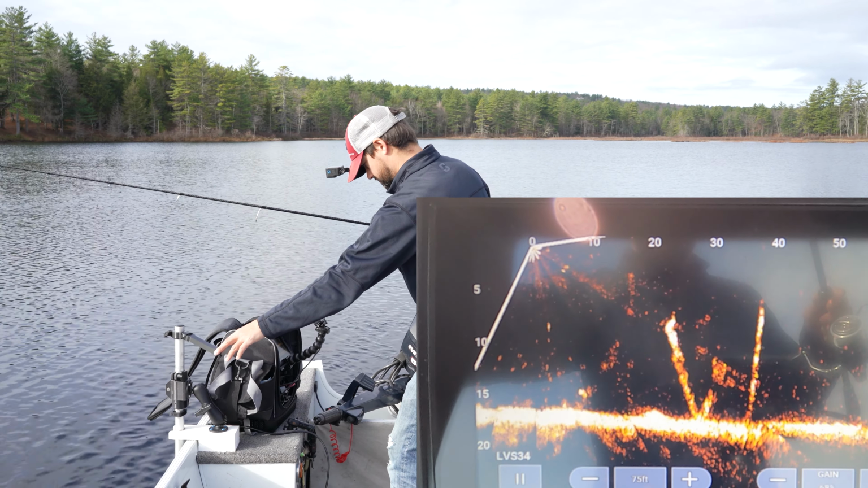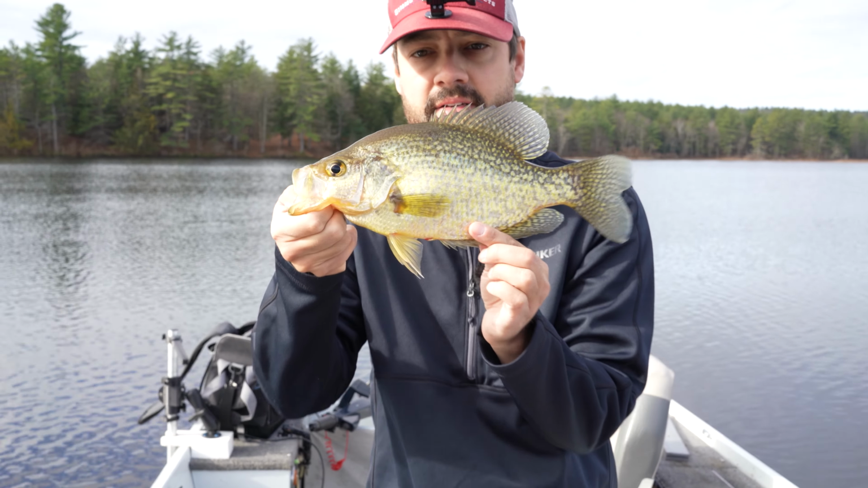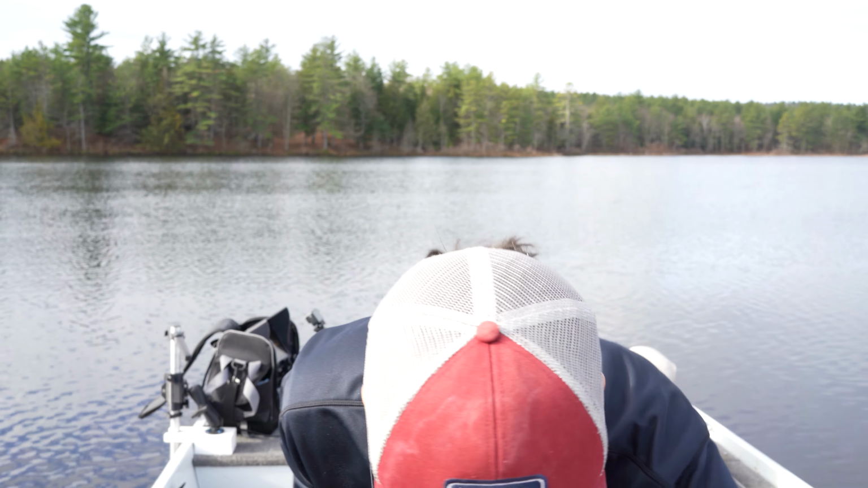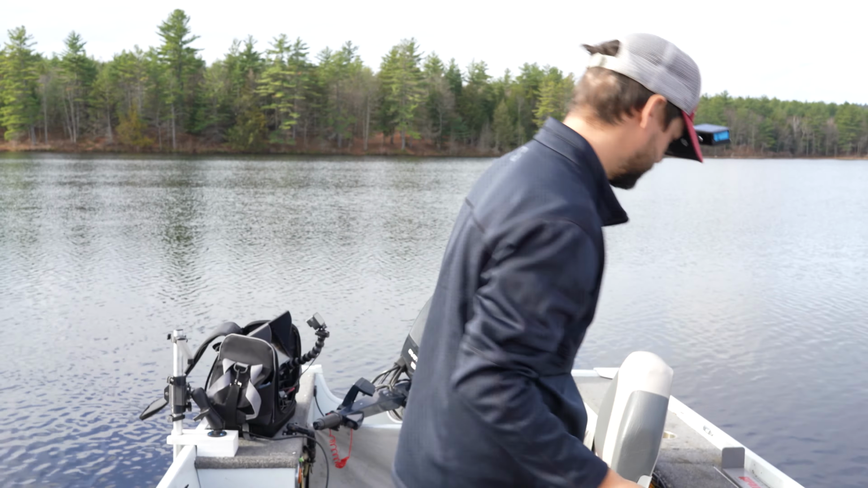This one's screaming for it. Bigger one. Yeah, buddy. Giant slob crappie. I mean, these aren't like 14 inches, but they're big. 13 and a half right there.